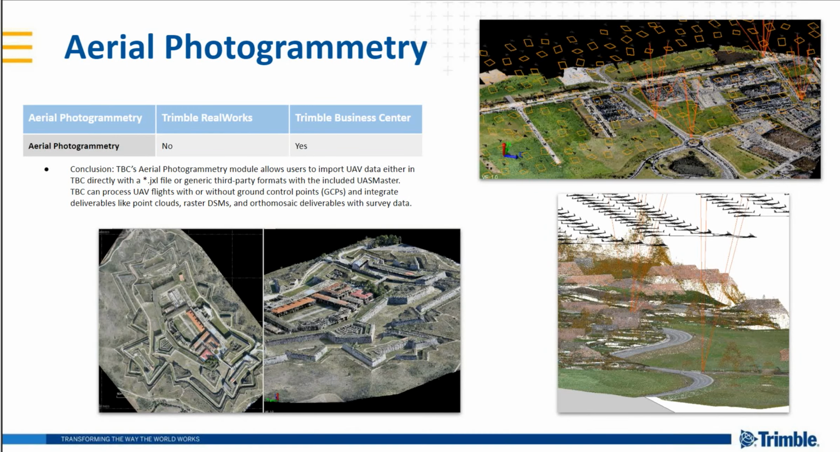So it's a simple drag and drop operation. Do your processing, create your orthomosaic image, create your point cloud, create a raster DSM, register it to ground control points, GCPs, or not. Of course, as surveyors, we want you to get as tight as possible, so GCPs are strongly recommended. Won't go off on too much of a tangent there.